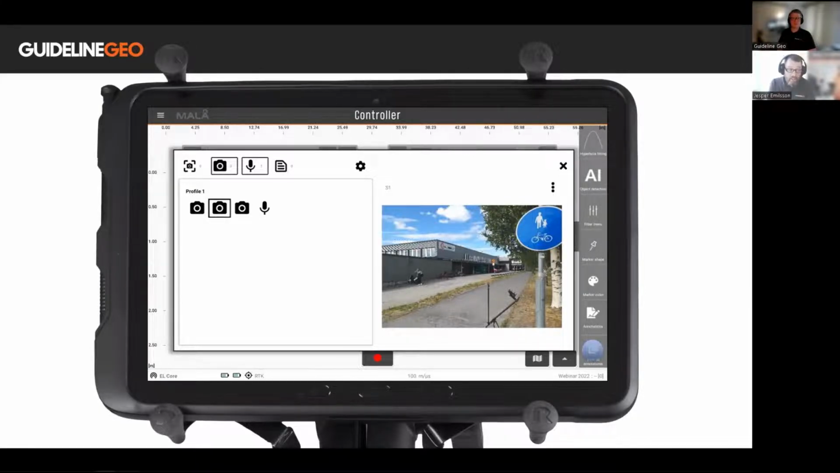If I'm not collecting data and I take annotations, then it will be placed chronologically in between the profiles. But there are various ways you can sort this. This is one of the pictures that we collected yesterday, just outside the office here in Umeå. That was just an example. We're going to get back to that.